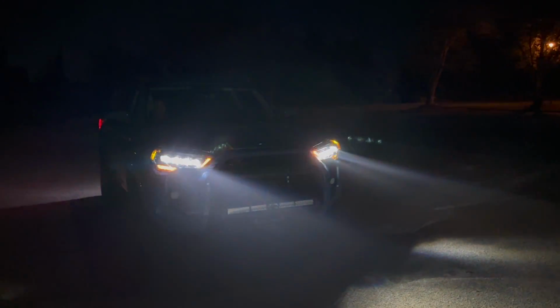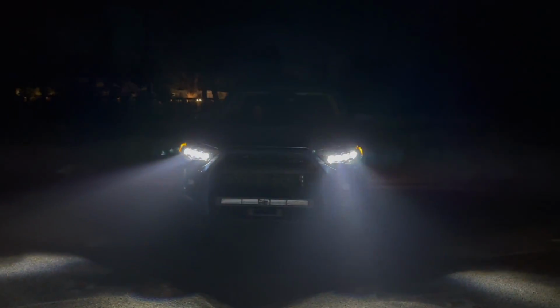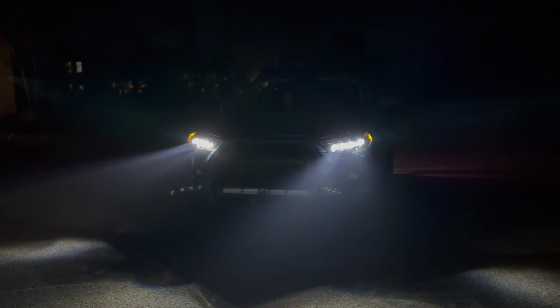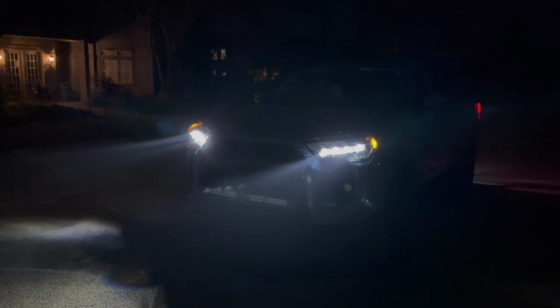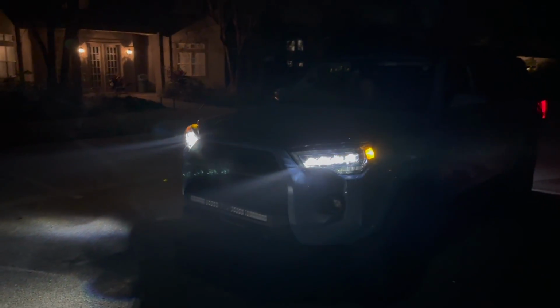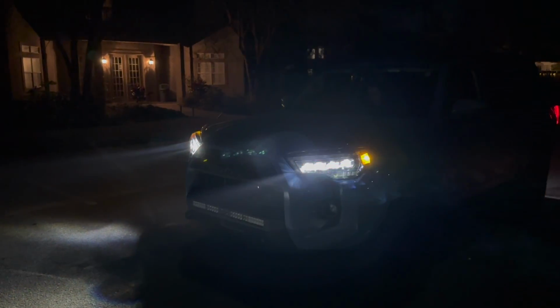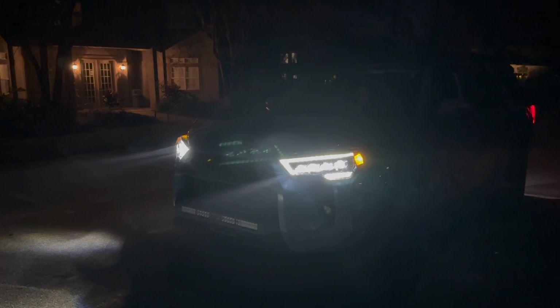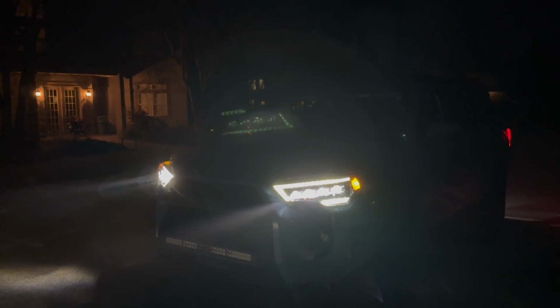This is what your blinkers will look like at night. So we got the sequential turns, and now they're all lined up with each other. When I had it on amber before, it wasn't really lined up that well, but now it is. Go ahead, turn on the brights. I'm gonna turn on the brights. Turn them off.